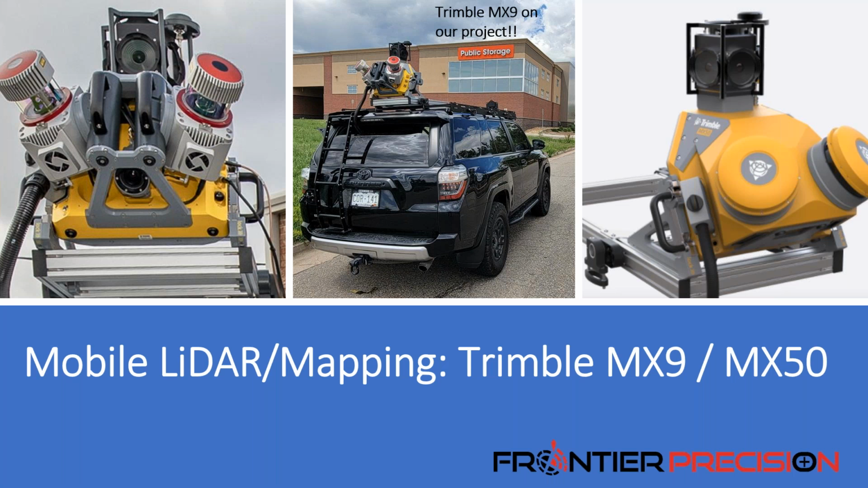So if you want a little bit higher resolution imagery, the MX9, the one there on the left, does offer those capabilities. Both are operated from a mobile device such as a tablet, phone, or laptop inside of the vehicle, using a wireless connection to the system. And that software that controls the system is very easy to learn and operate.